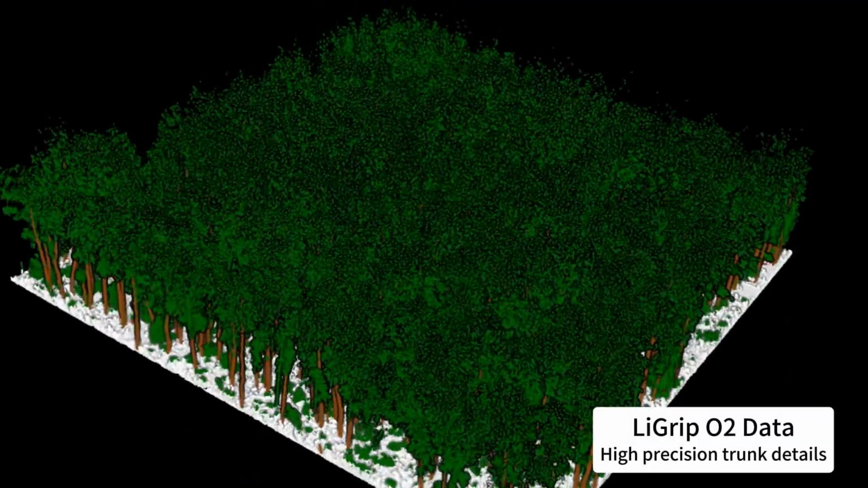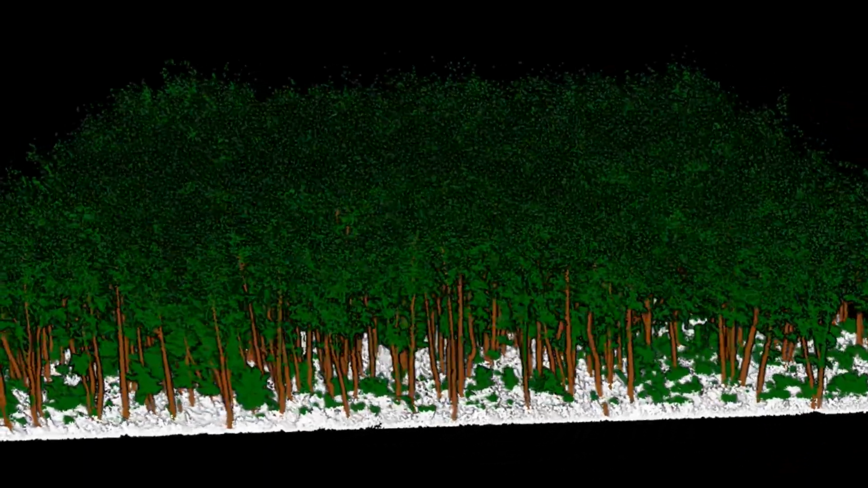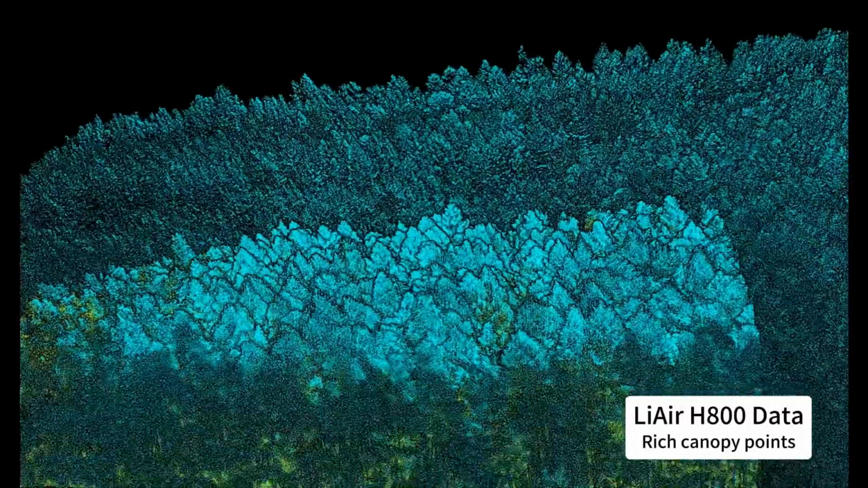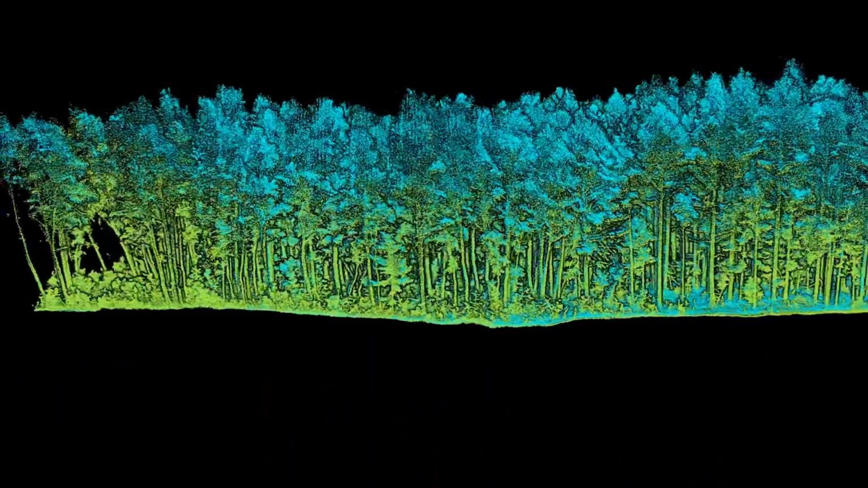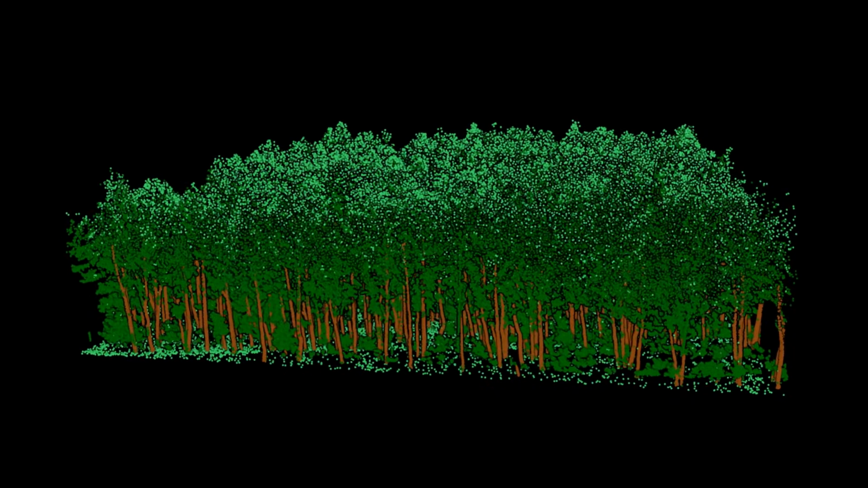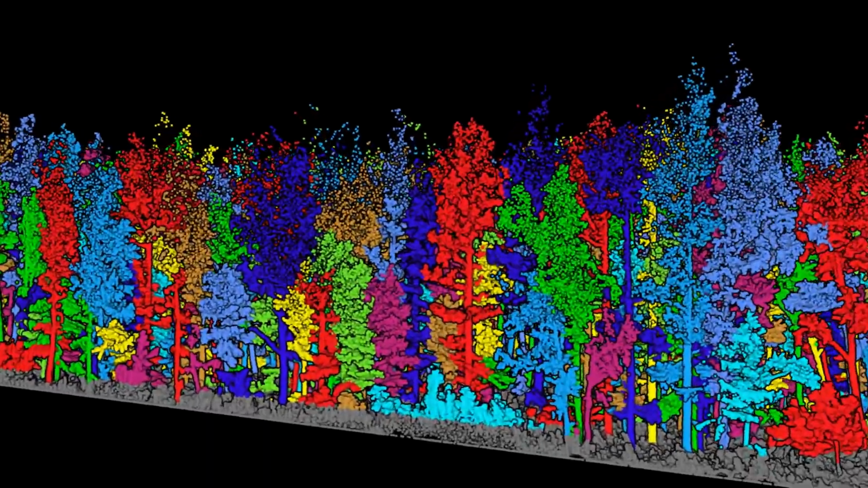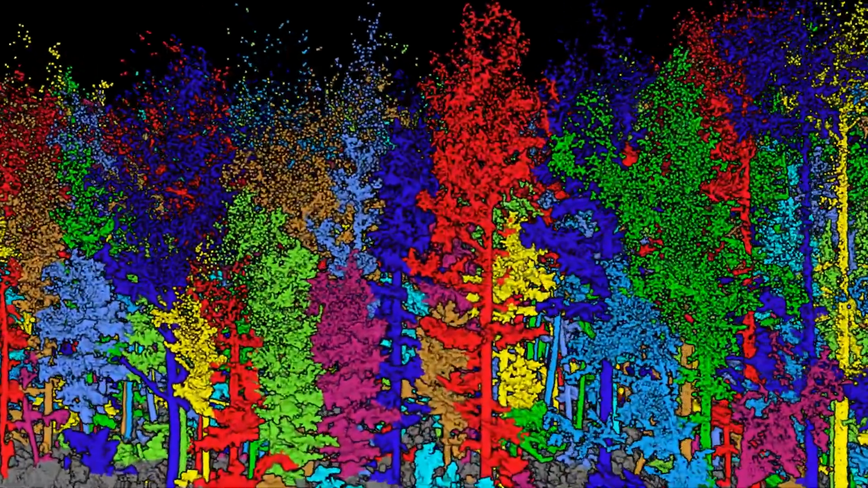First, process LiGrip O2 data to quickly separate ground from vegetation, keeping every tree trunk clear. Then bring in the airborne data, perfectly merged and easy to switch the view, with intelligent classification that preserves the finest trunk structures. Want to look at trees one by one? LiDAR 360 automatically separates them for you.